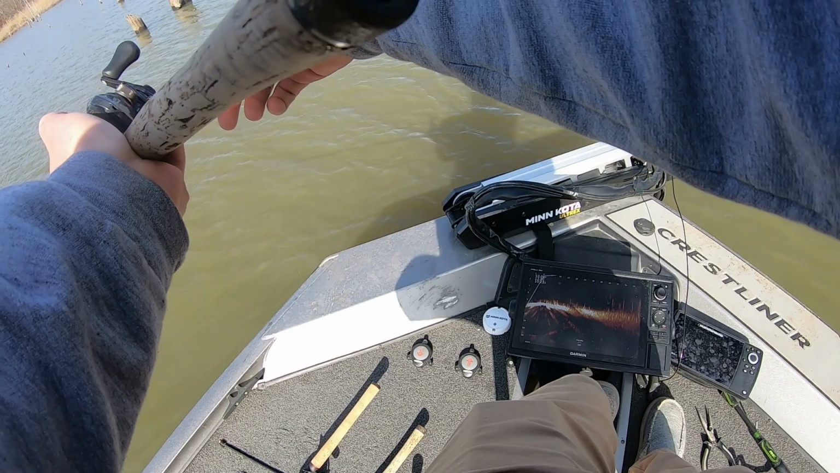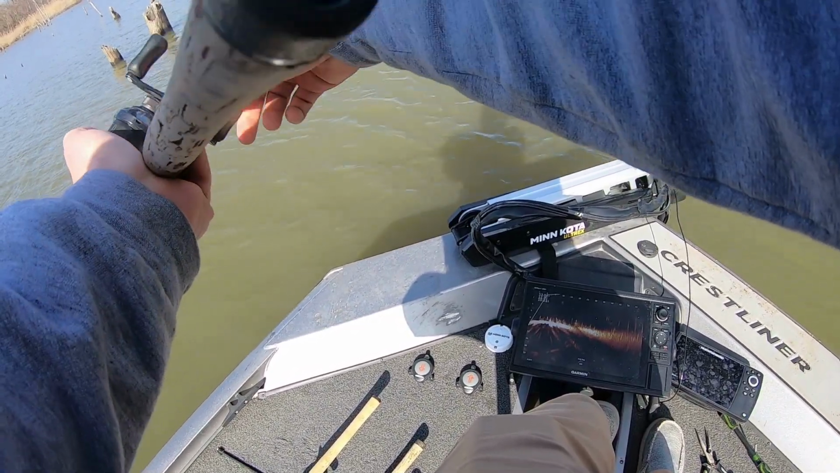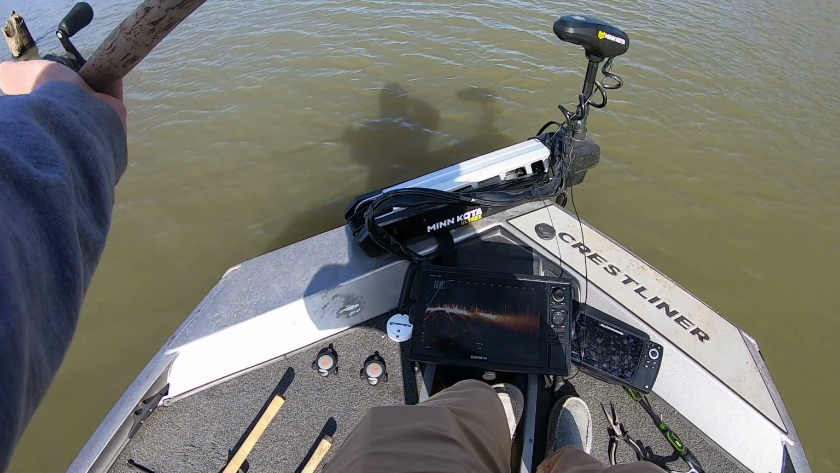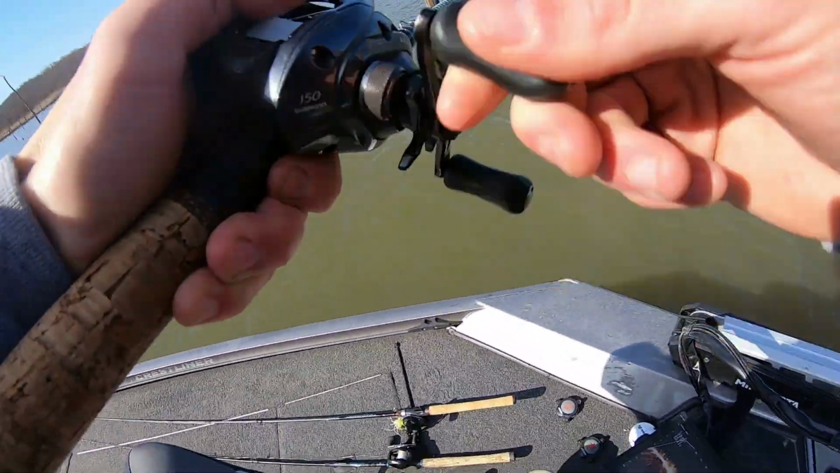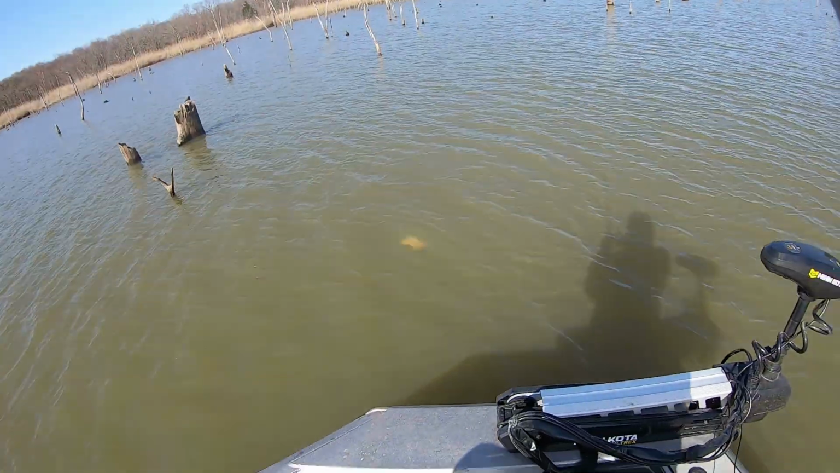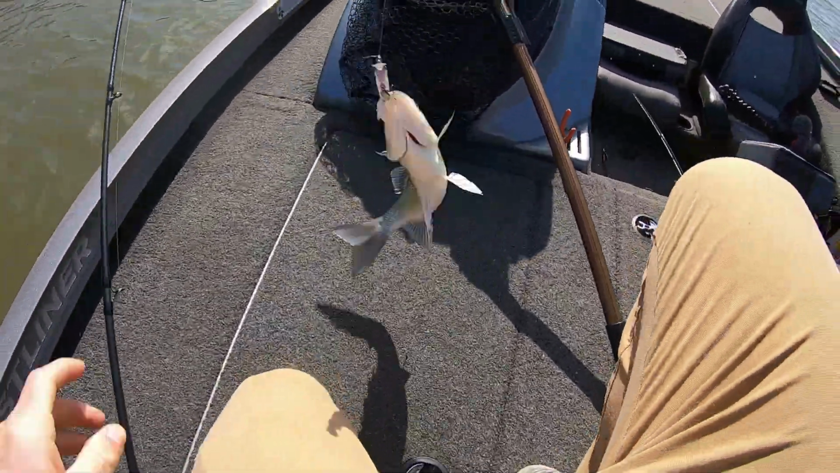Oh, come on. Come get it. A group of them. Get it. Stop. Got him. It's not very big. May not even be a bass. Maybe a sandy. Yeah, I was about to say, I knew they weren't big, but there were like three of them out there on the bottom.